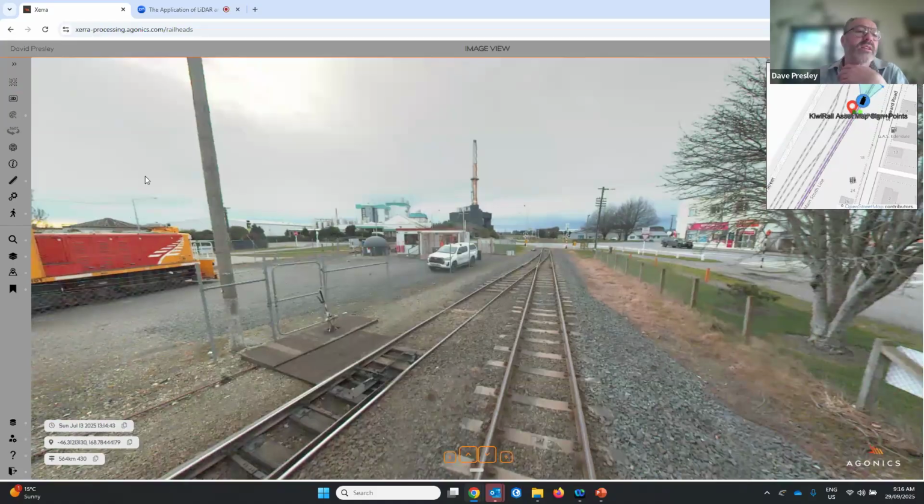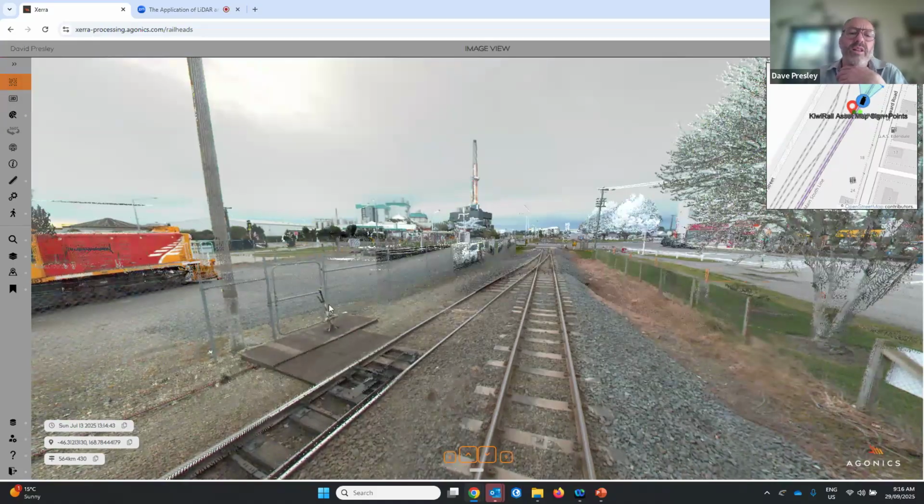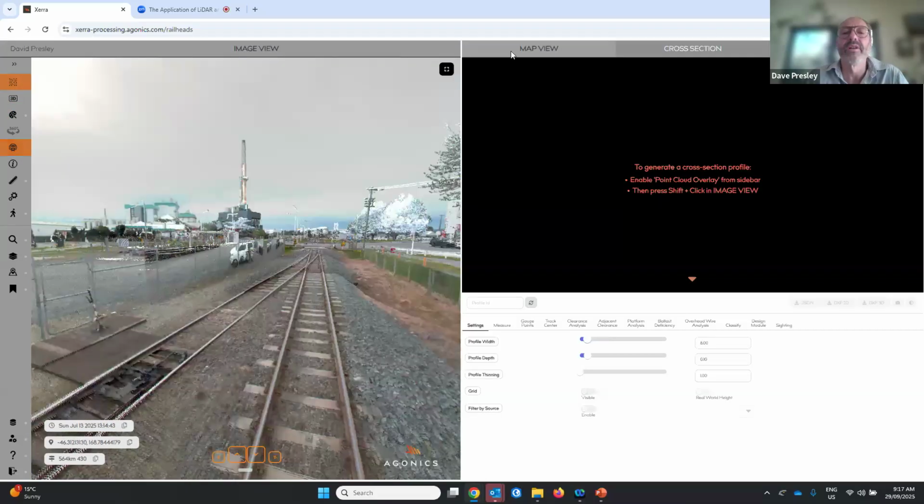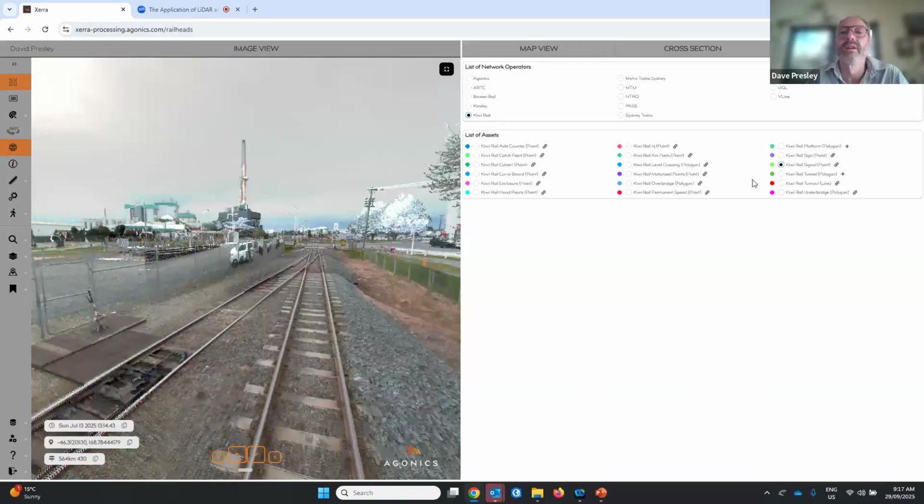Here we have a set of points. So if I turn on my point cloud again, switch to an asset mapping window, a KiwiRail turnout, we'll place a pin there.